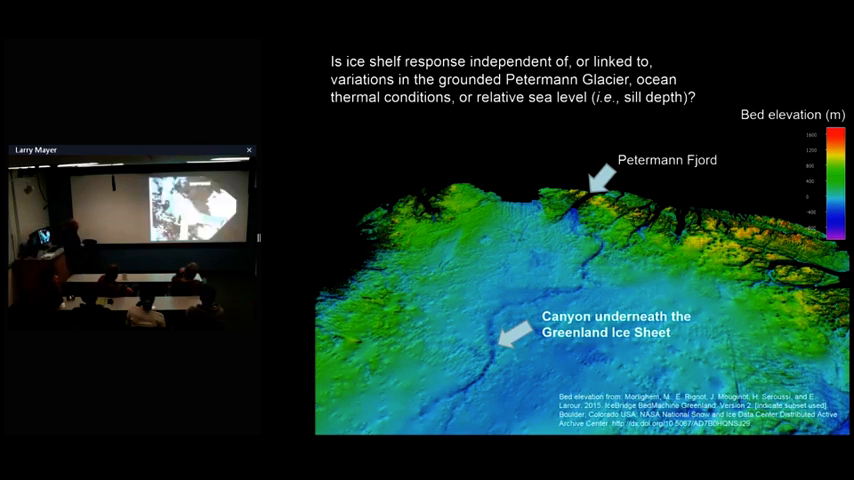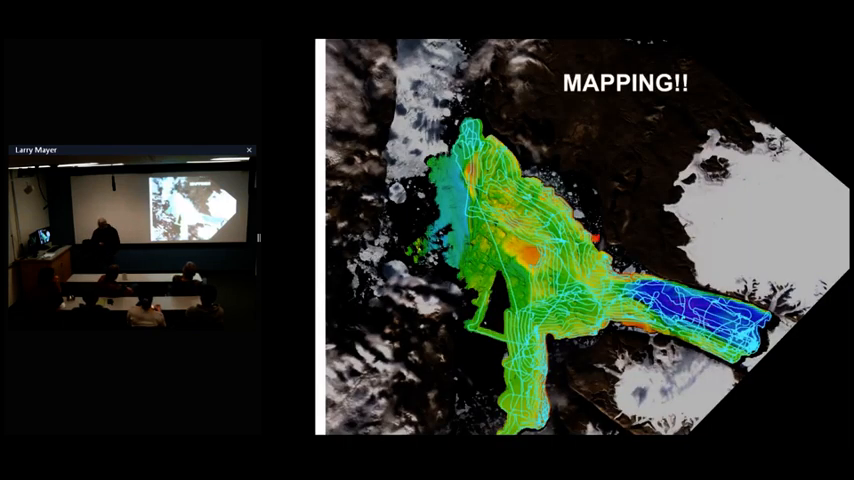Okay, so this was a multi-component program. We went out there as mappers, but there were many, many other people involved trying to put together this very, very complex history of what went on. Of course, the mapping component we talked about, and this is some of the track line. Obviously, we had track lines in here too. You can see the coverage.